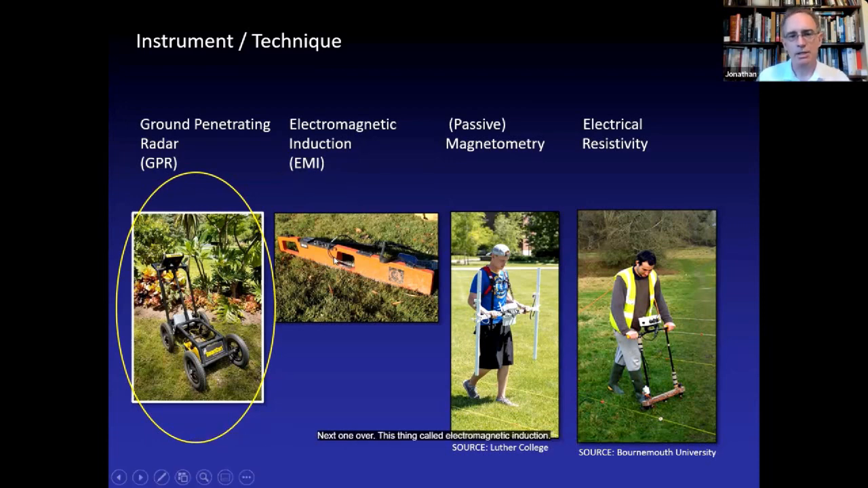Next one over, this thing called electromagnetic induction. I will speak a little bit more on that one because that instrument right there is our own EM38B, covered in mud. It's a very useful piece of equipment for getting complementary data. But the main one that we're looking at here is this one on the left, ground penetrating radar, or GPR for short. And it looks like it's in a tropical environment, but it's not. It's in Halifax's public gardens, in the tropical section.